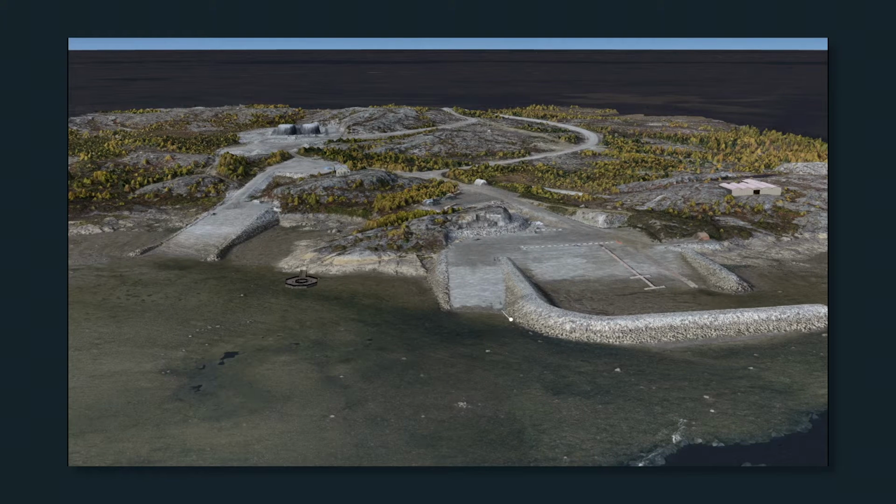It is possible to interact with high-resolution 3D terrain data such as this model here generated from a point cloud dataset to trace features and create vector geometry.